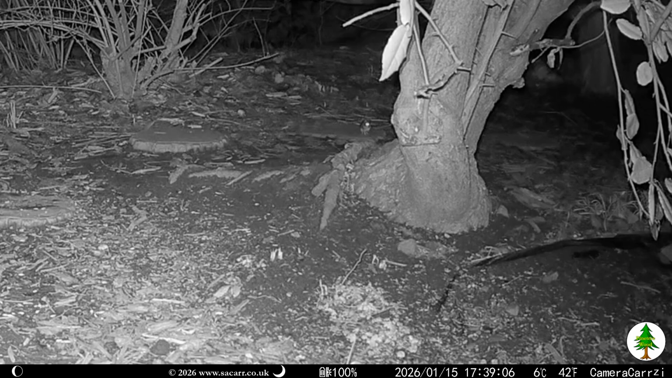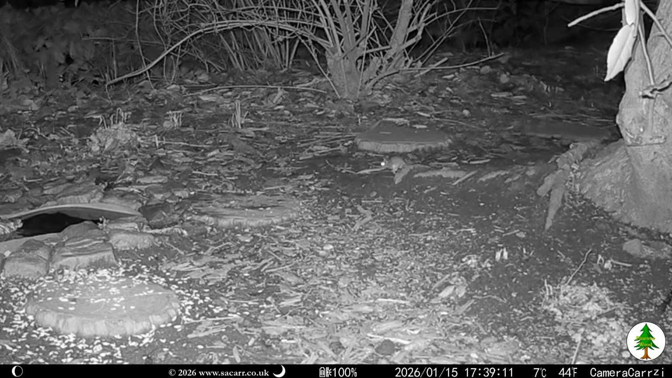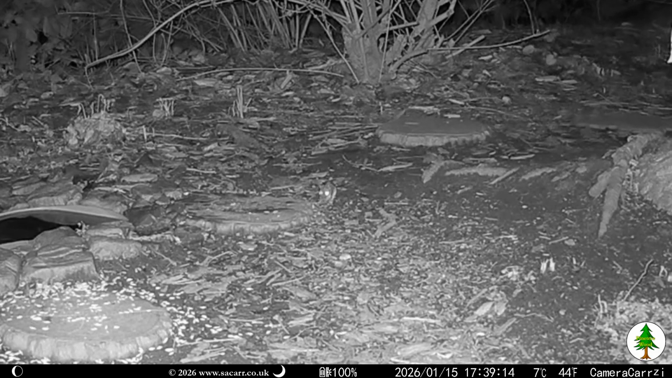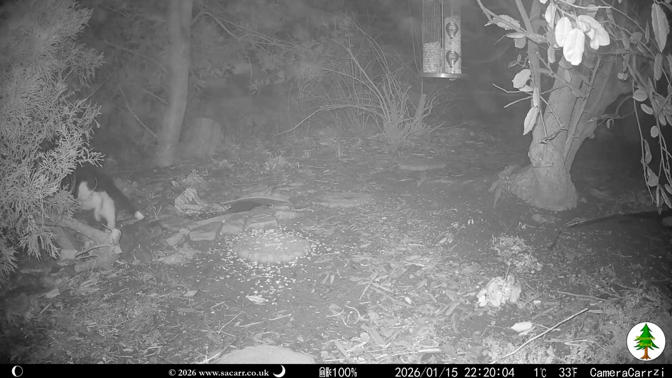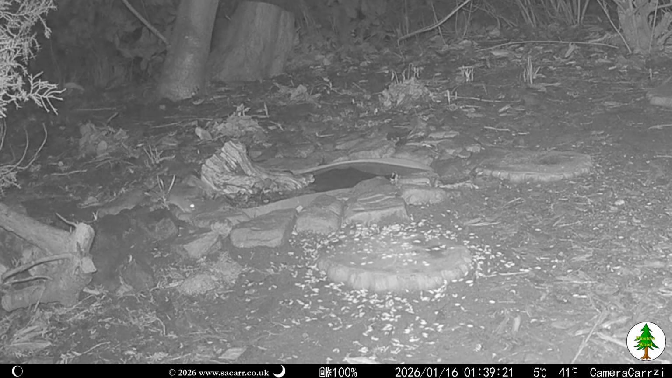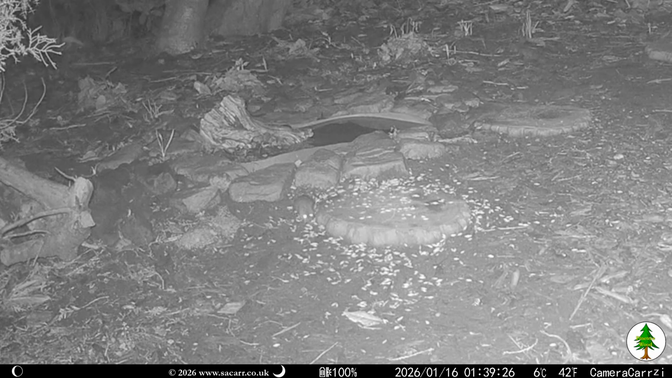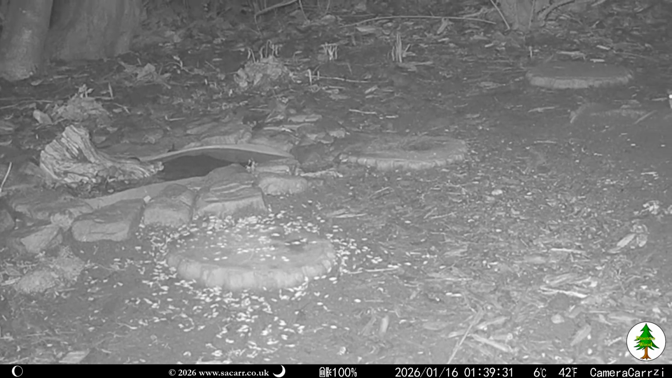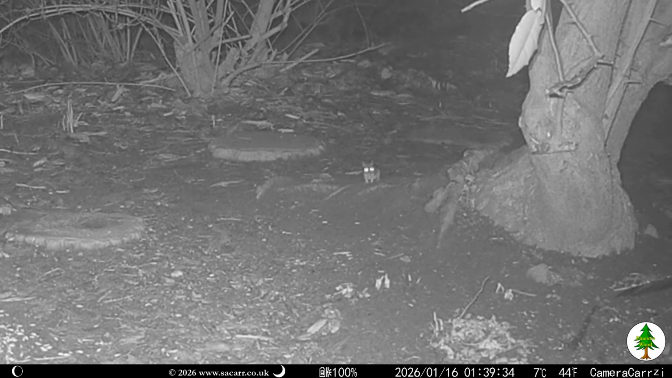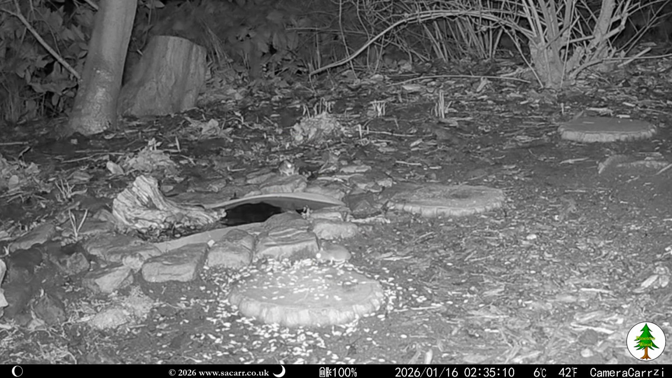Speedy the mouse and Bandit the cat were the last visitors of the 15th. It was a bit misty when Jerry Mouse became the first visitor of the 16th, while Speedy watched from under the thorny olive tree. An hour later, the two mice were by the pond. They made multiple visits throughout the night.